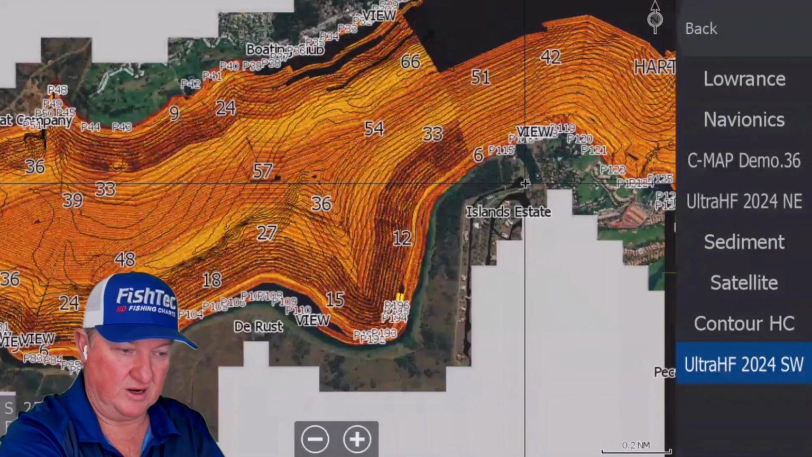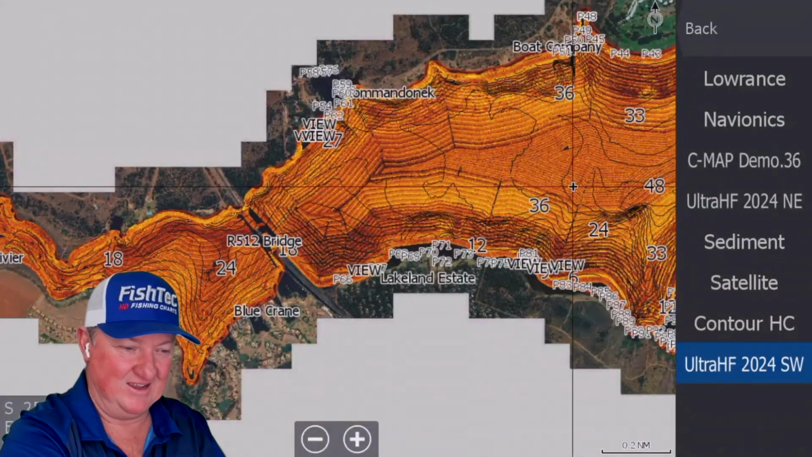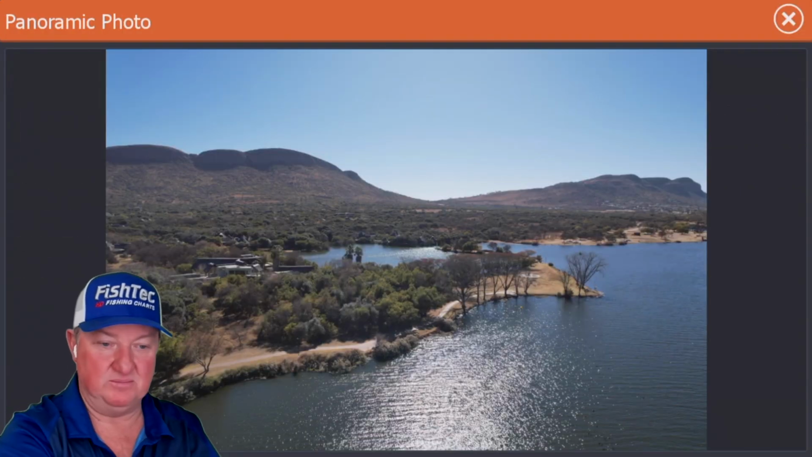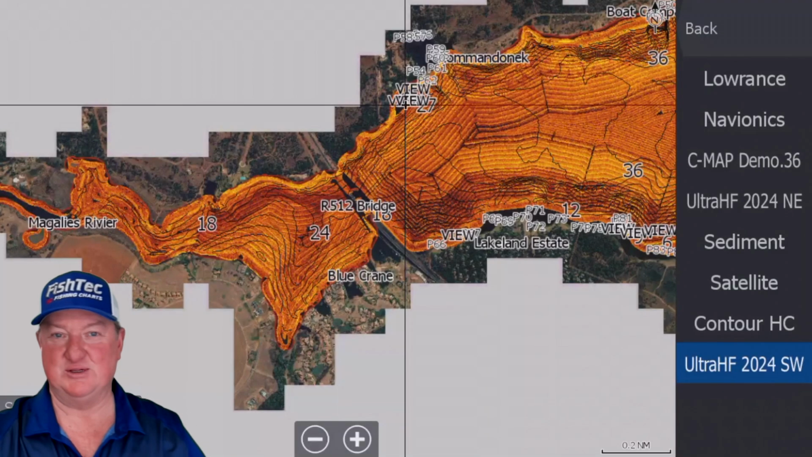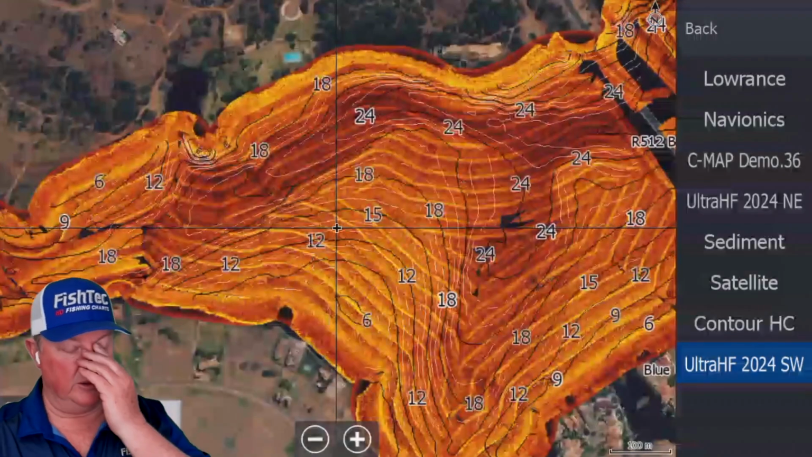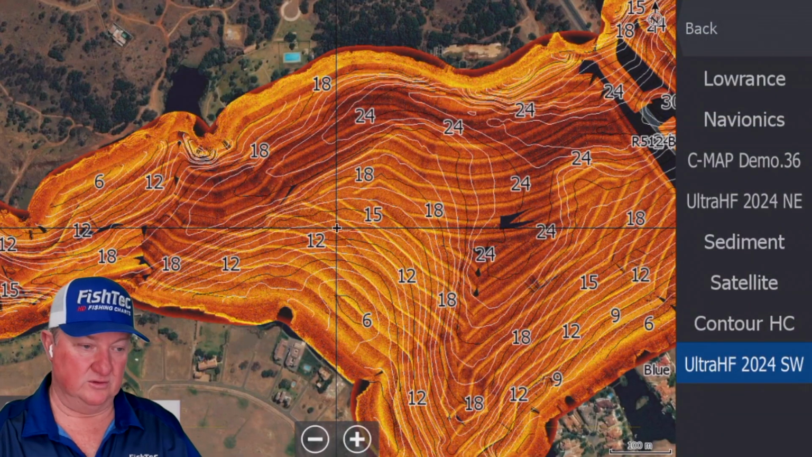But yeah, there's some great information here. I don't want to zoom in too much and give too much away, because there's some real amazing gems here. Some really good stuff. And when you spot it for the first time, you're going to be, wow. This area here past the bridge, a lot of people were very disappointed with the first chart that there was no Ultra HF mosaic for this area. So this area is done